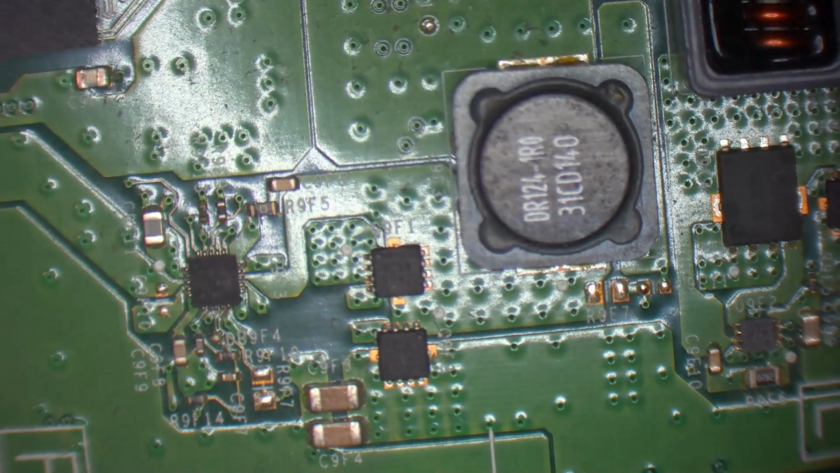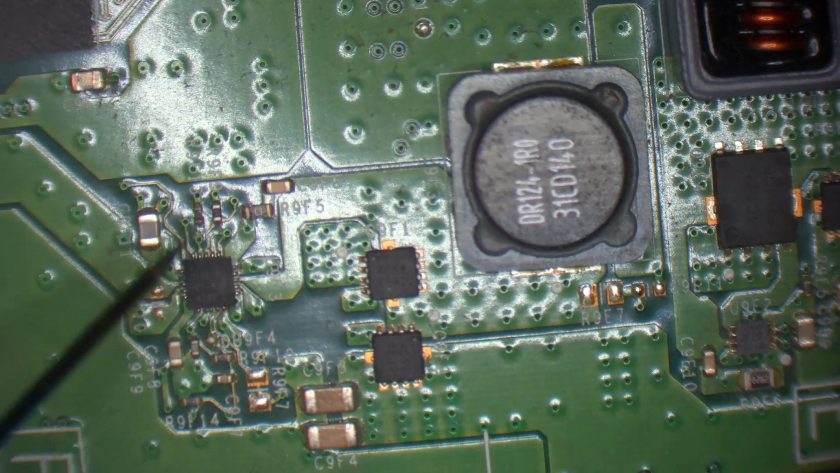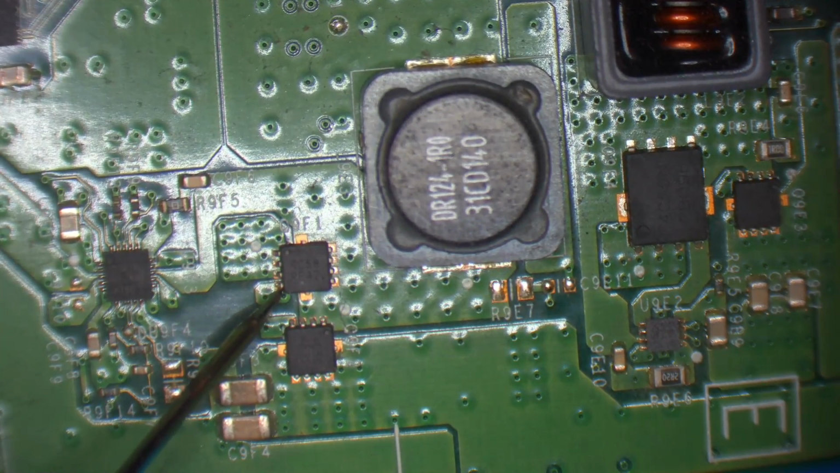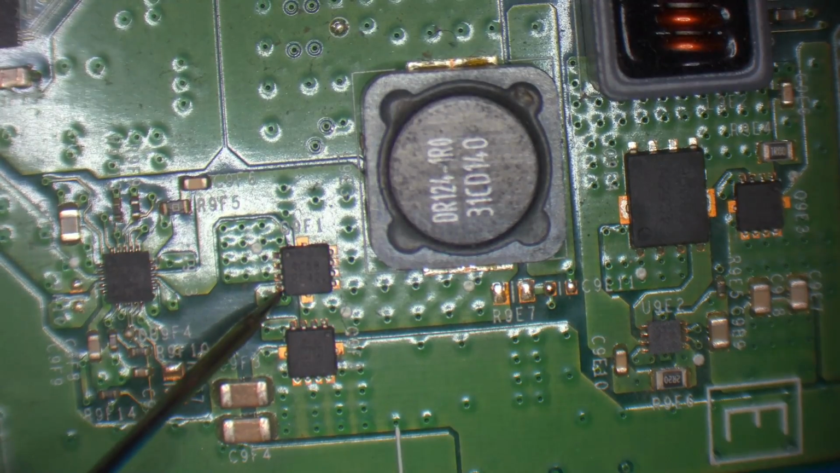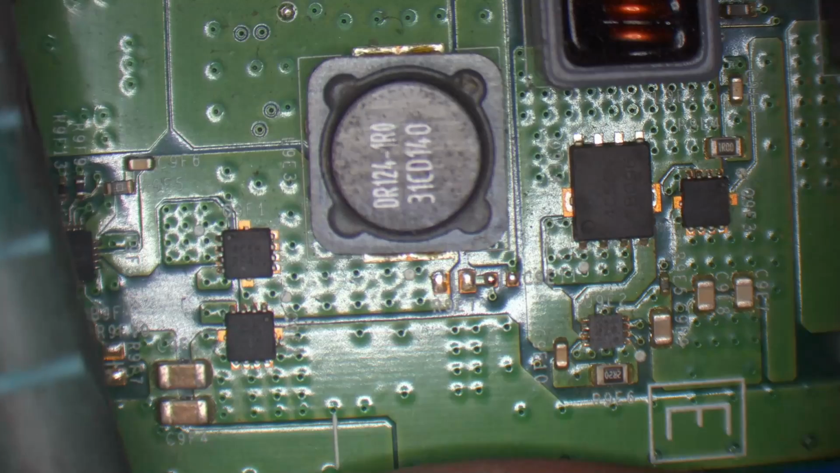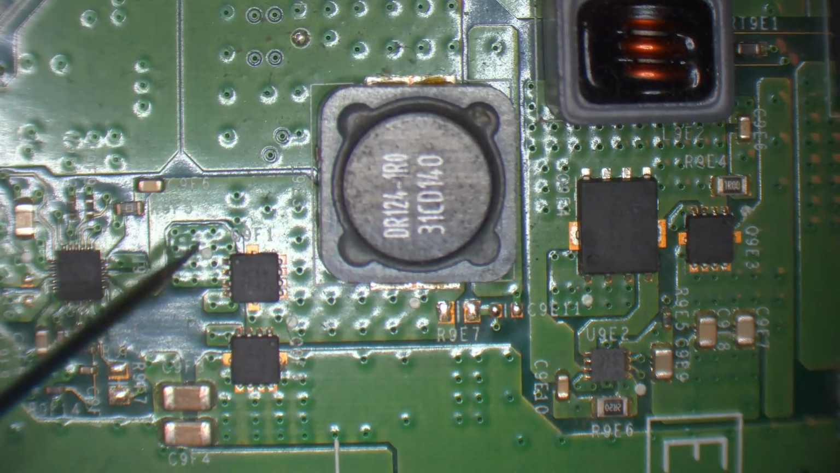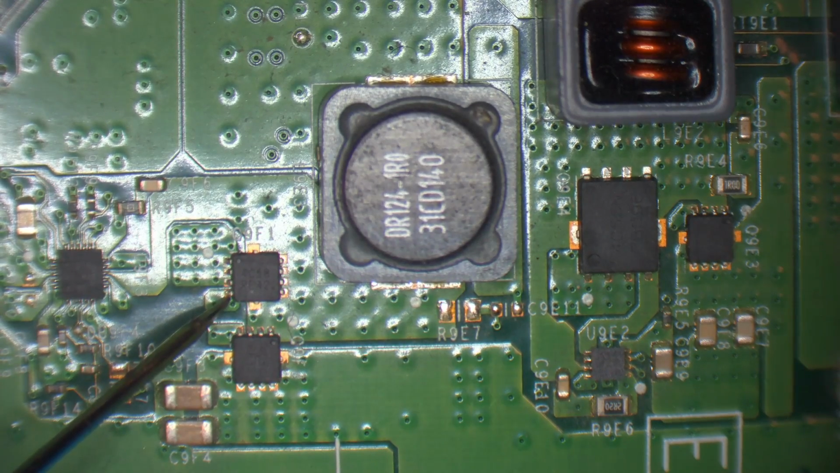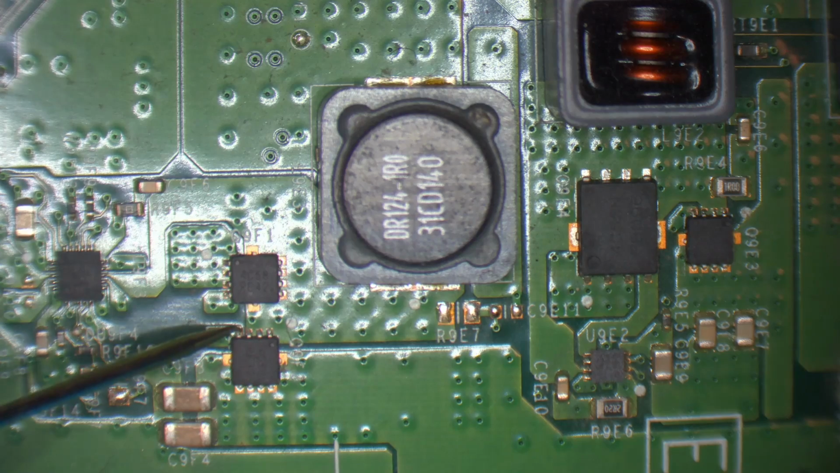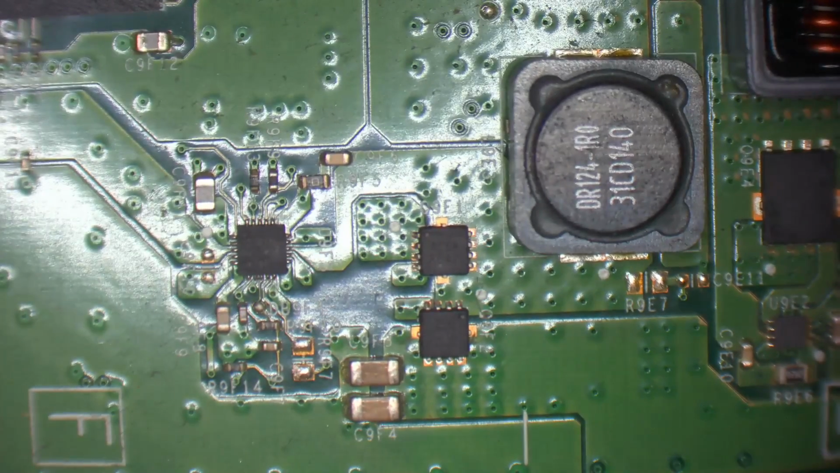And I'm not seeing anything, which is not good. So let's just have a look around here. So this MOSFET here is the gate. That's reading open line. Oh, hang on. I haven't even got my red probe connected. Well, it's not going to give me any connection there, is it? All right. 0.420. 0.479. That's all perfectly normal.